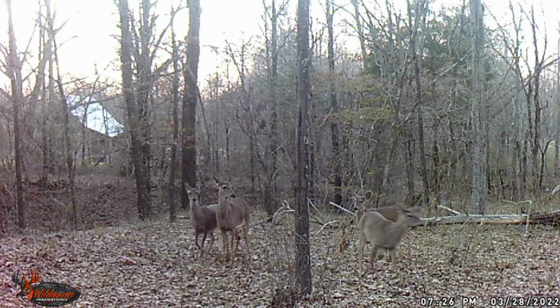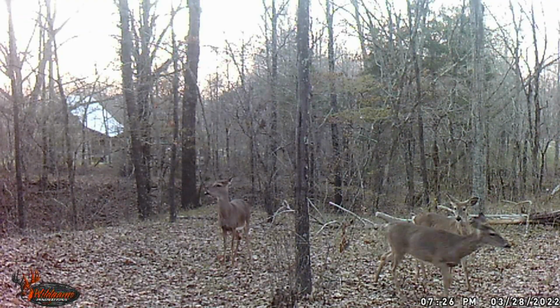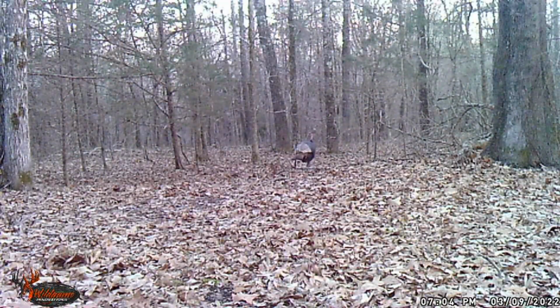Oh, look at these deer playing. That is crazy. 1, 2, 3, 4, 5. At least 5 deer right there on the ridge line. You can see the log home build behind it. Just beautiful. All right, now this is out the center of the property here.